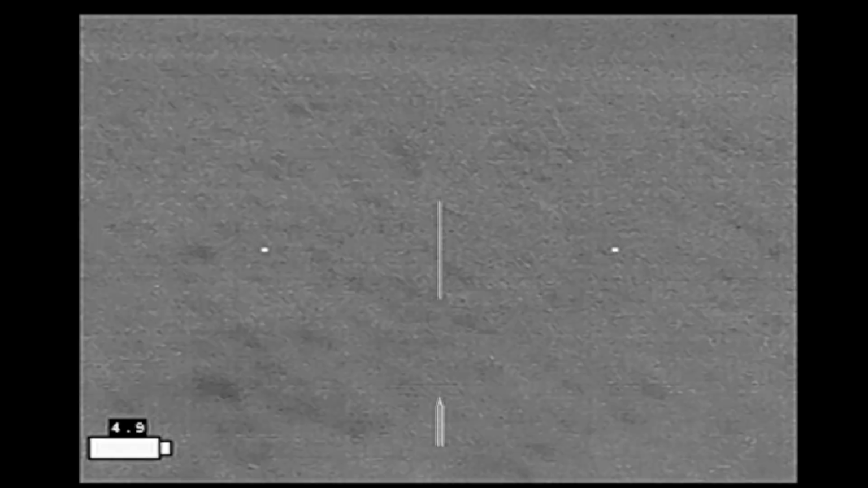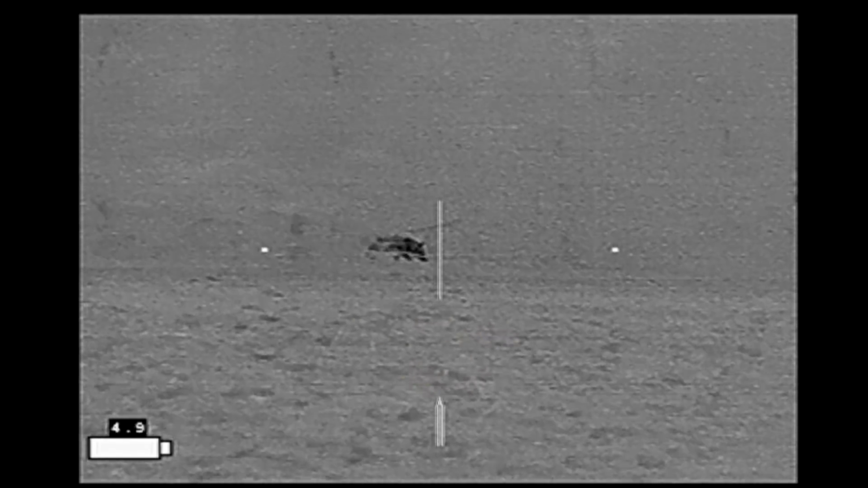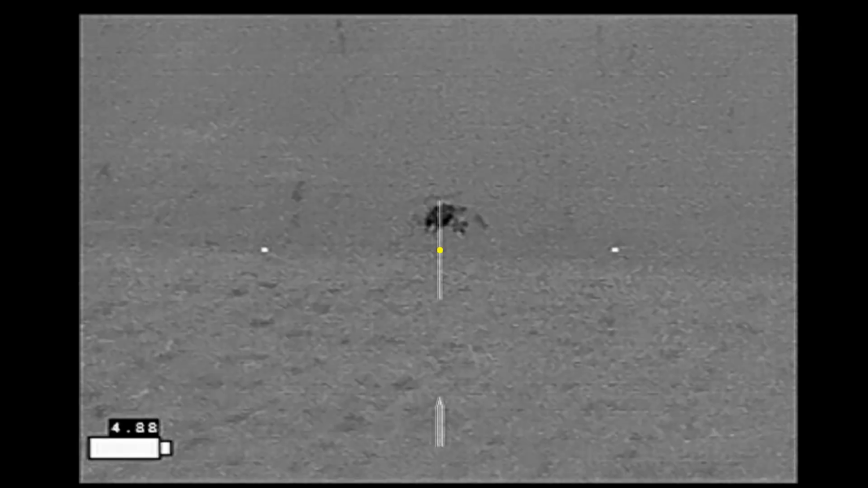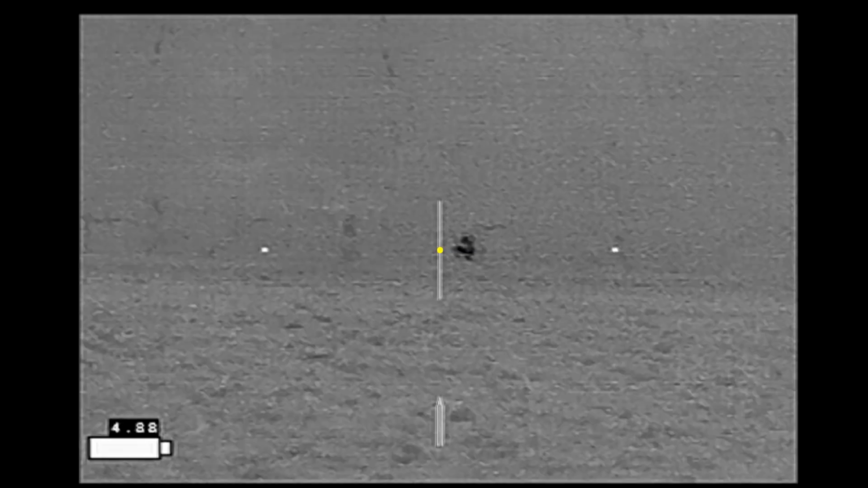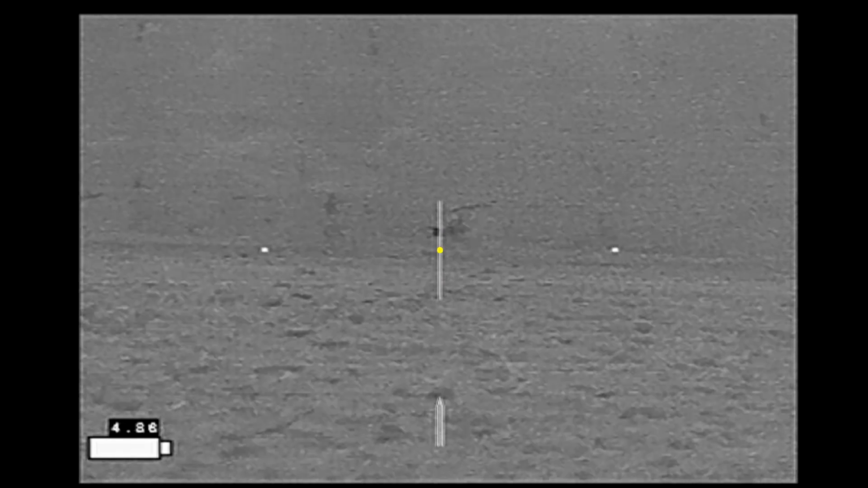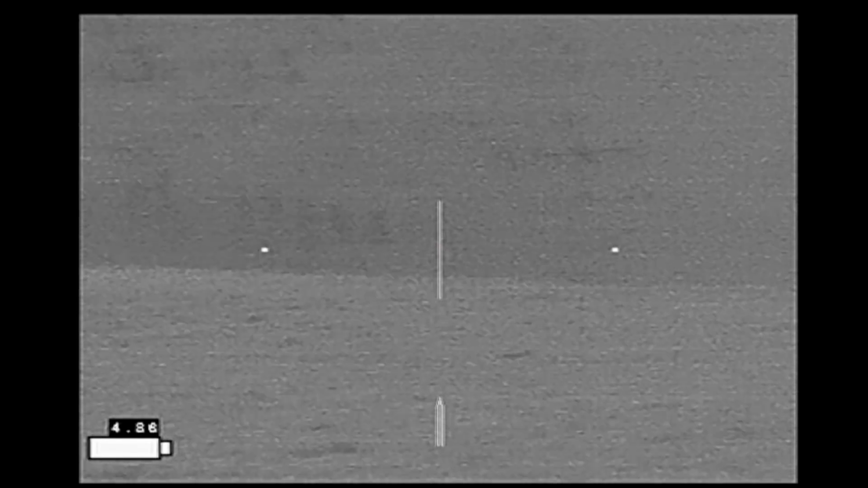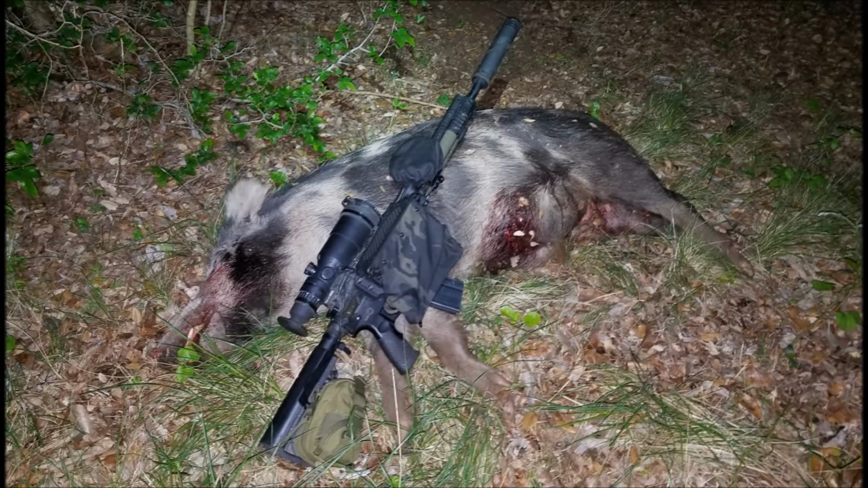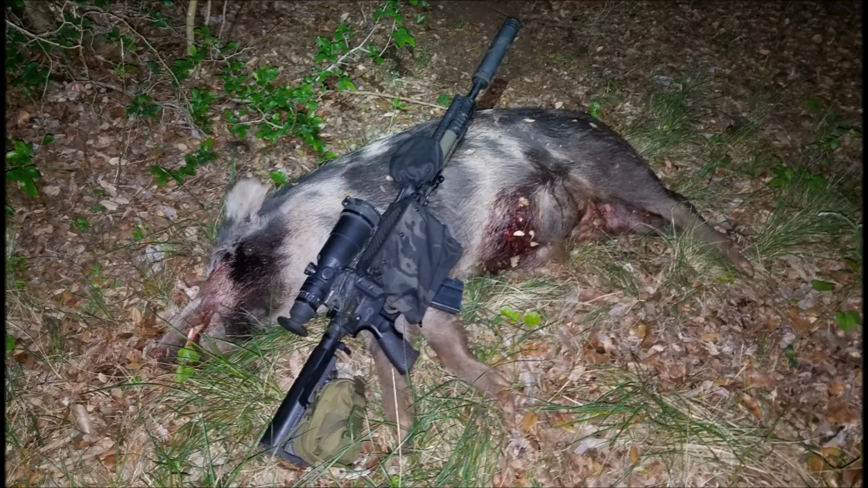I pan back, and much to my surprise, there's my wounded hog. I put more shots into him, and he finally goes down. This hog turned out to be a 210-pound boar with one shot to the face, 2 shots to the right side, and 4 that went into the rump and back.